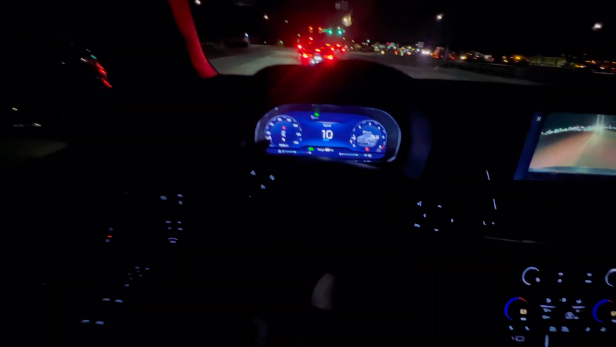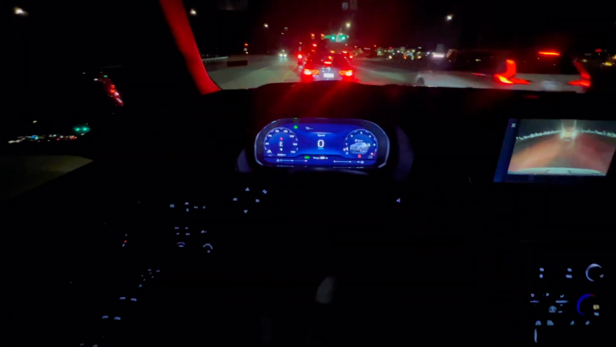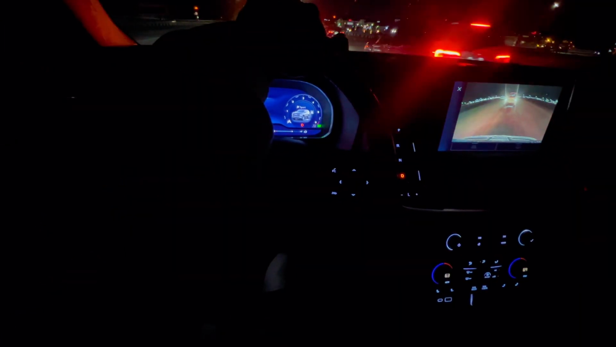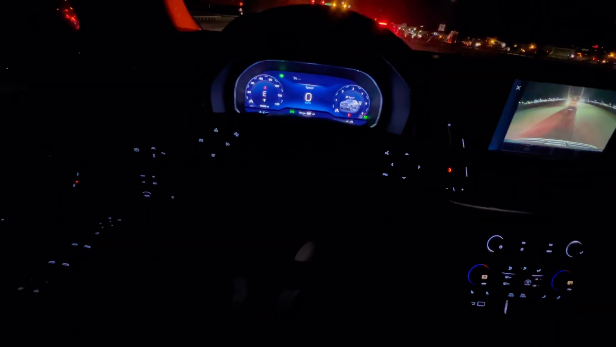So yeah, the mountain driving was so fun, just coming down the mountains to get where we needed to get to. It was really nice. Very beautiful scenery and everything.